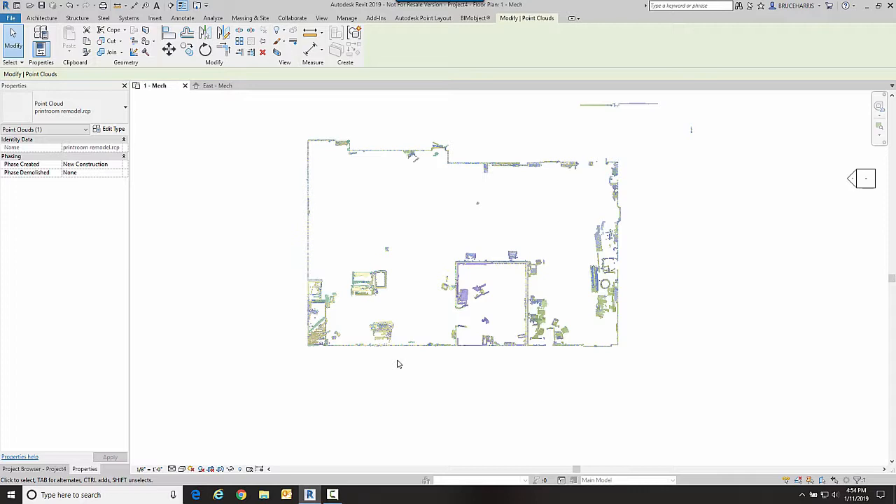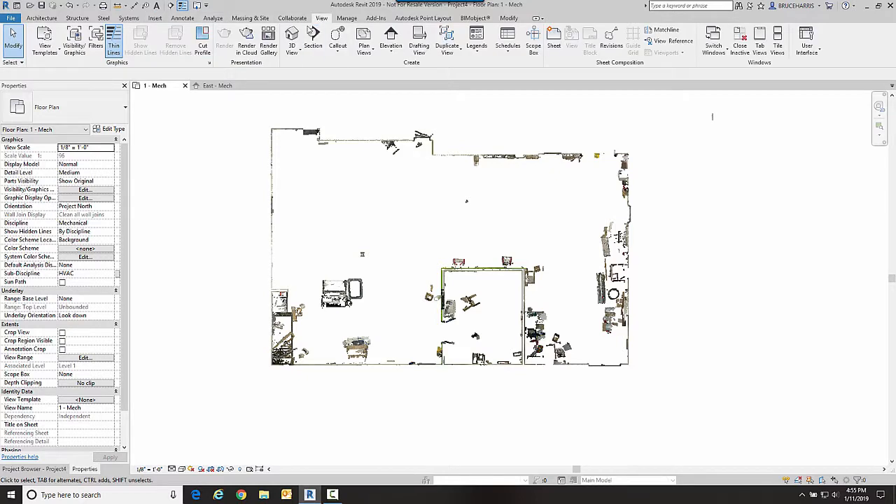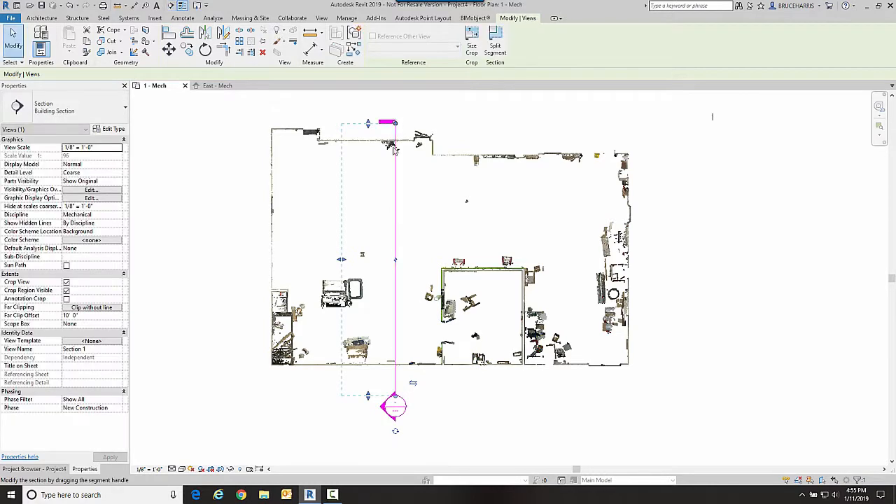Now I'm going to show you by cutting sections through here what a robust set of data that we really have. So we're going to create a section here. So I'm going to go to my View tab, to my Section command, and I'm going to create a section through here.